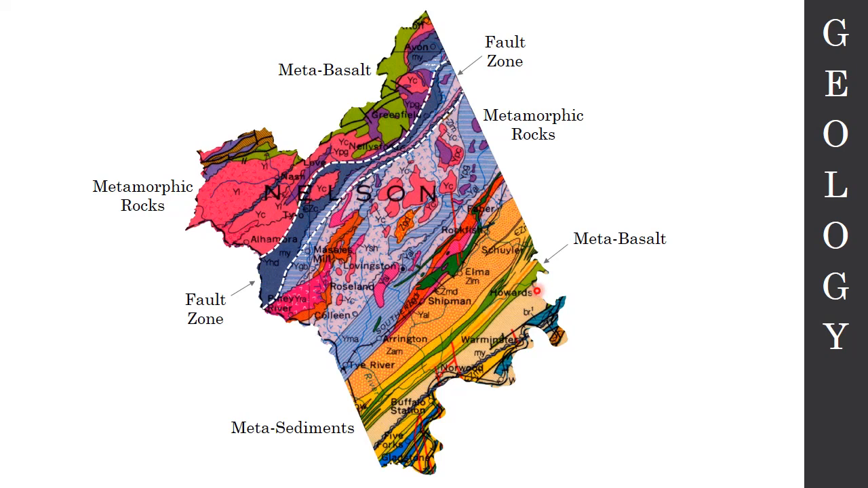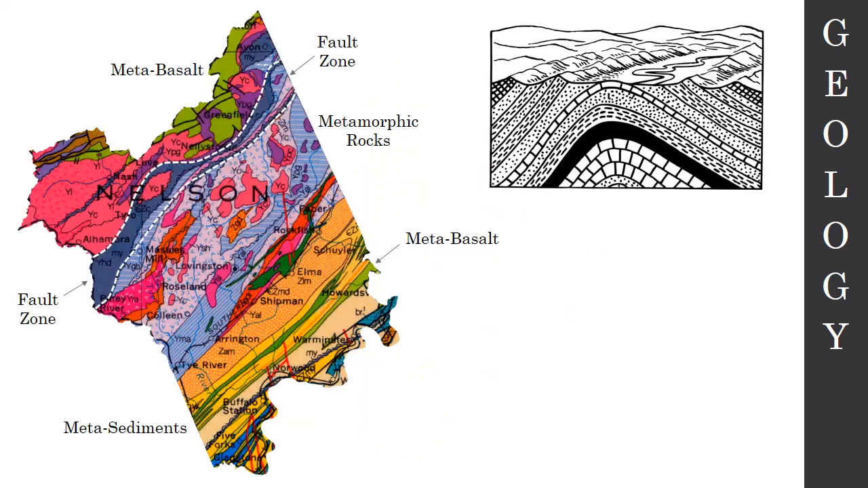Over here in the east, we have metasediments. Those are rocks that were formerly sedimentary rocks that have then been metamorphosed. And then there is also a narrow band of metabasalt over here. All right, so that's what you really need to know about the basic geology of Nelson County.